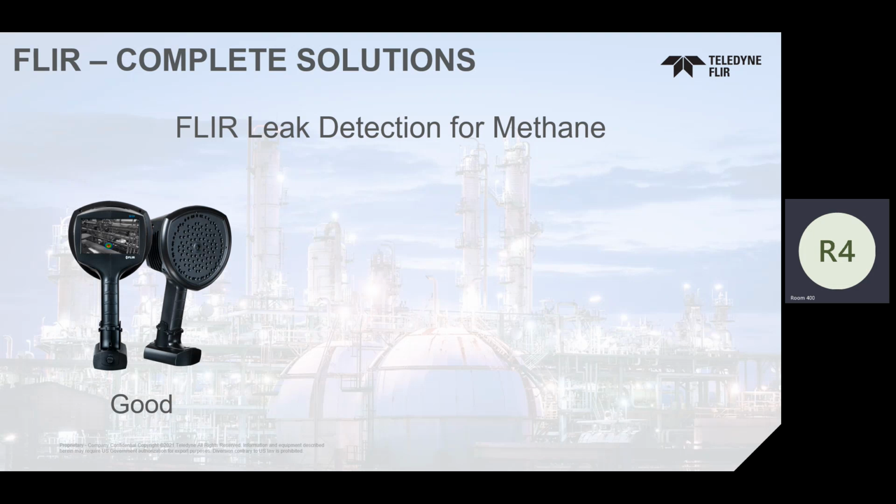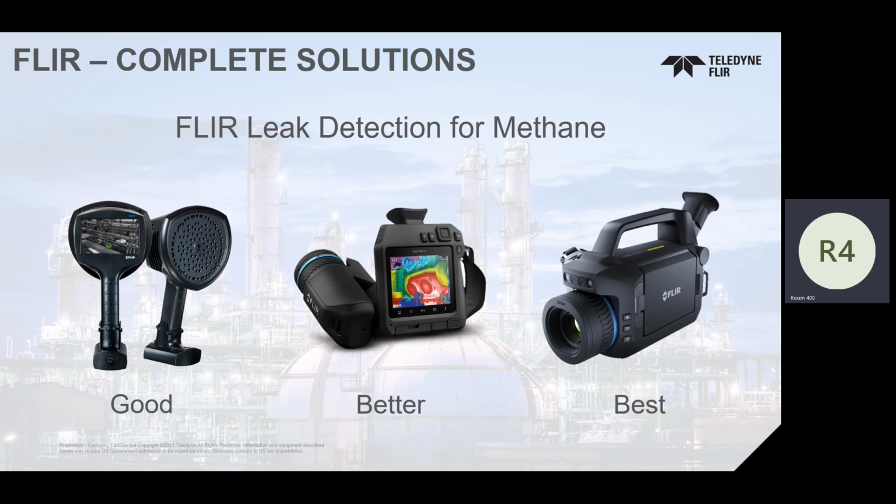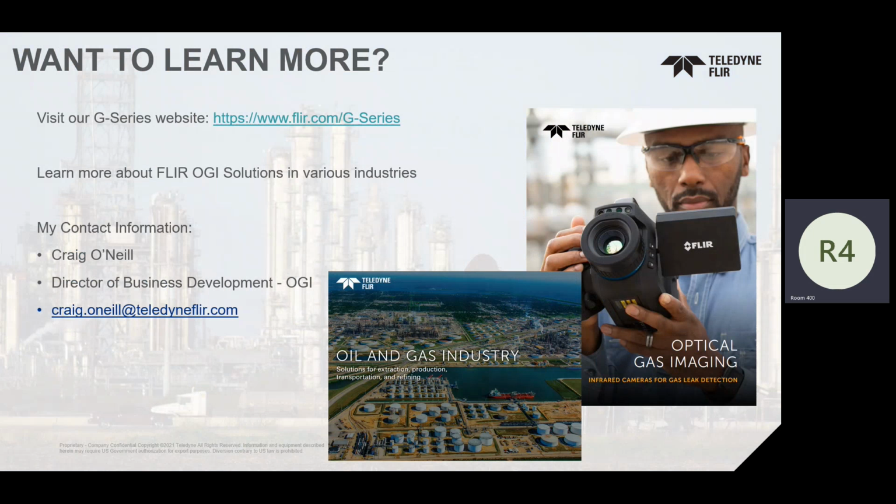So if you're looking at methane detection, FLIR has the good, the better, and the best technology out there in the market, in our opinion. So you really have a unique way of being able to have multiple solutions from one group within FLIR.